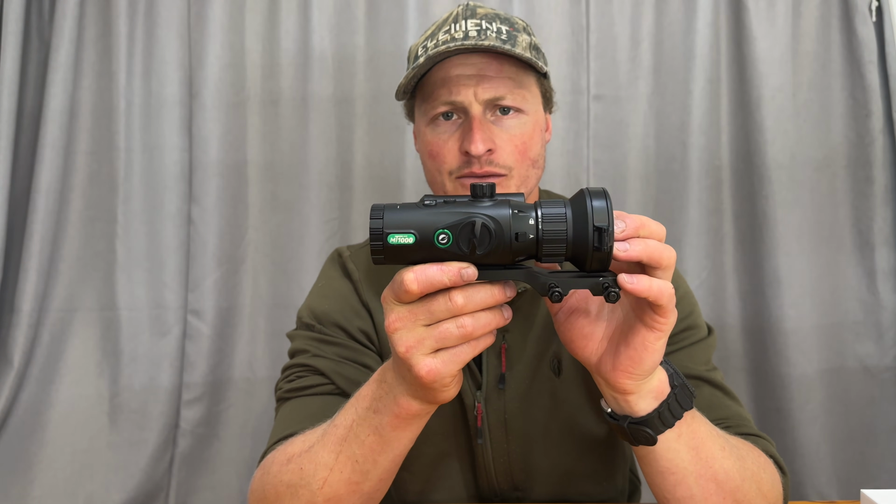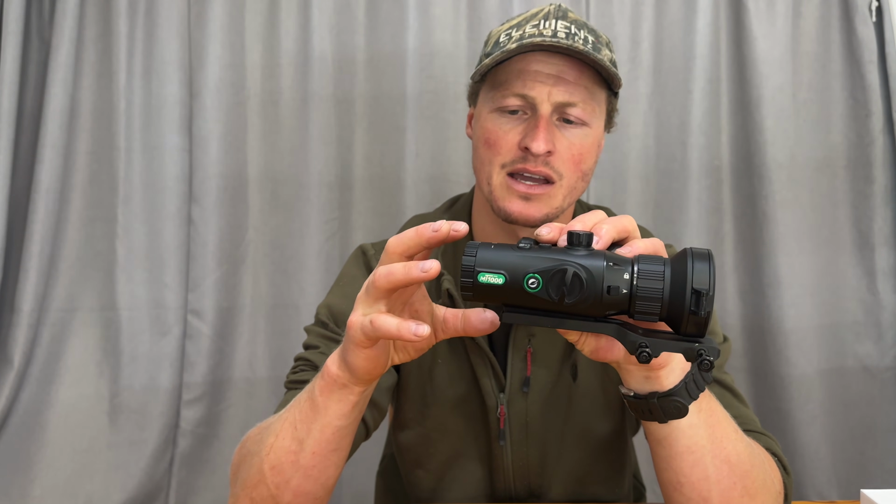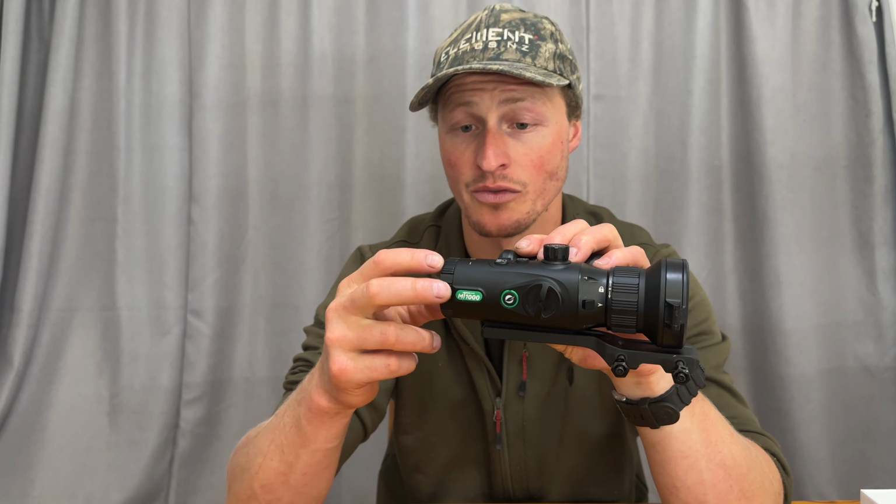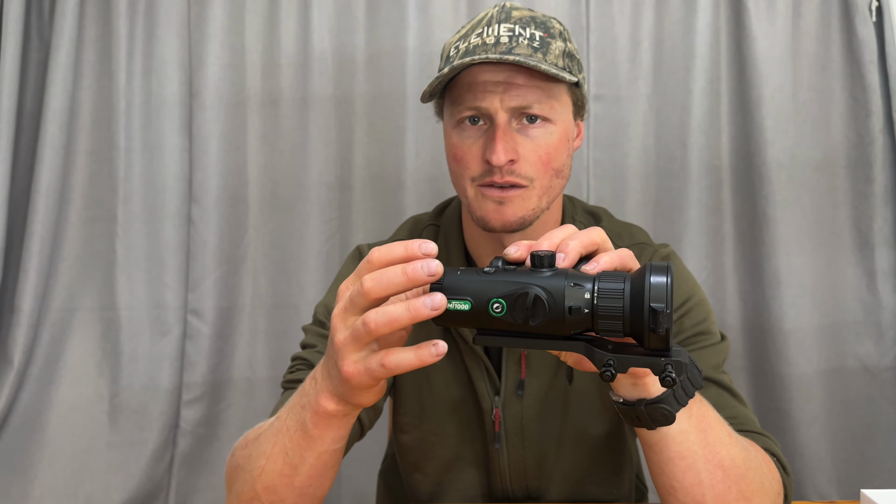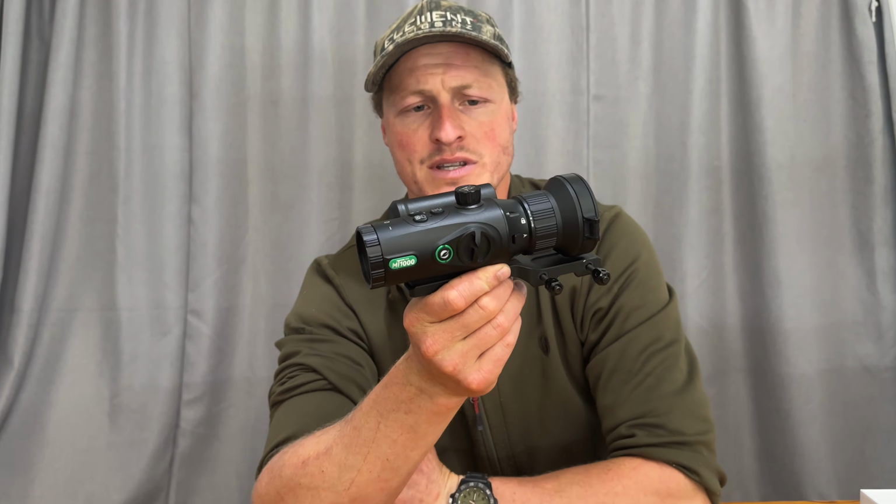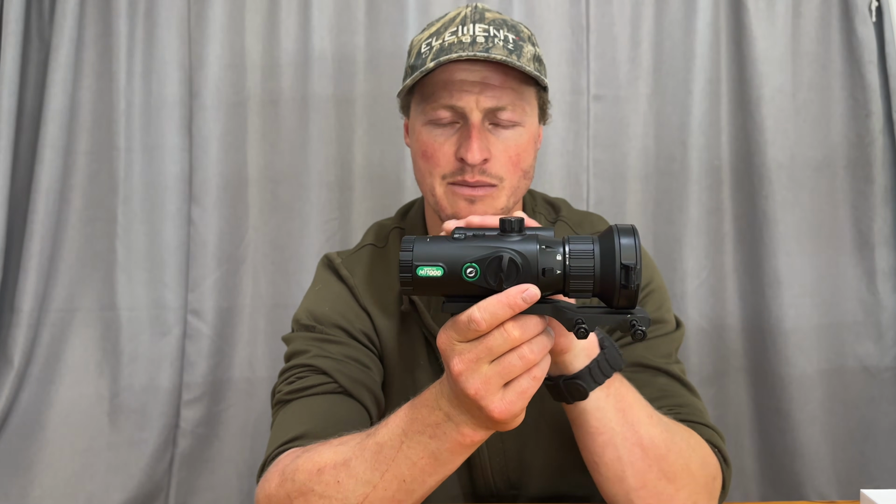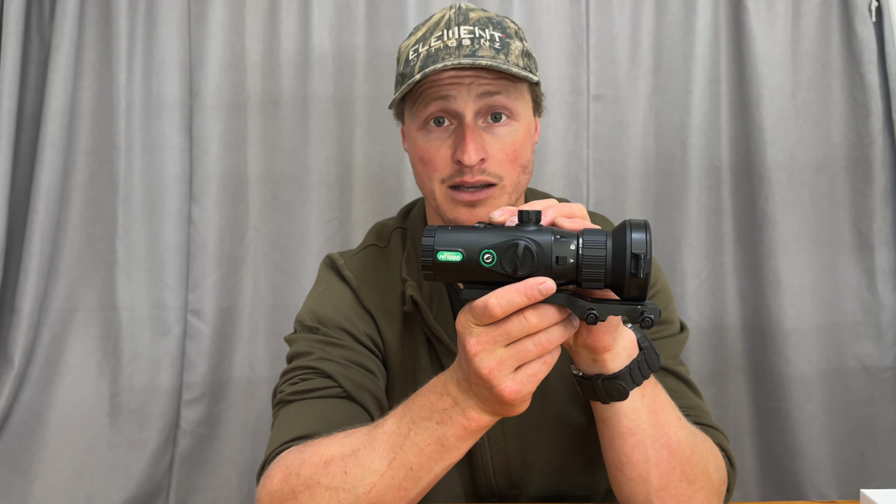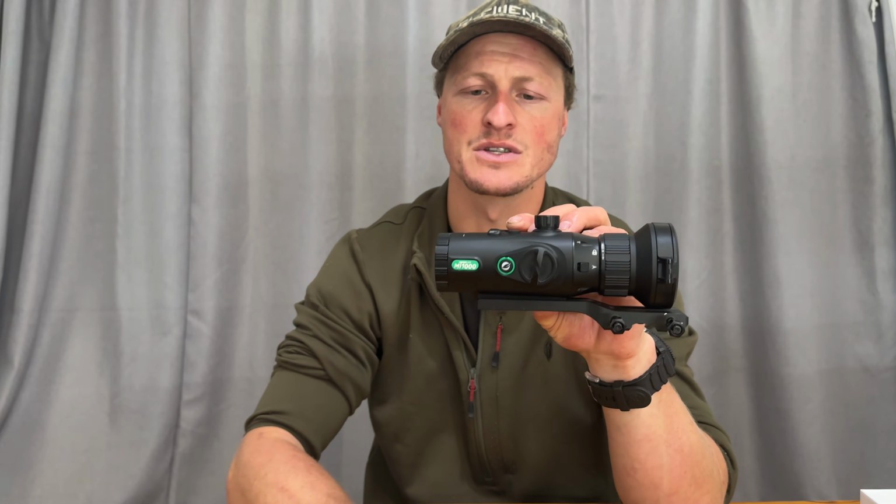So we'll then go and talk about, it's got 3 buttons on the top here. So we've got a video function as well as a still image function. This is really nice. I like the fact that you can play back the video on the unit itself. You don't have to plug this in. This allows you to play back the video in the field. And as I've said before, with some of these units using things at night and recovering animals, having that video function playback in the field can be really helpful going and finding the animal. So replaying that shot, being able to get landmarks and see what happens. So really happy that they've still got that in this unit.